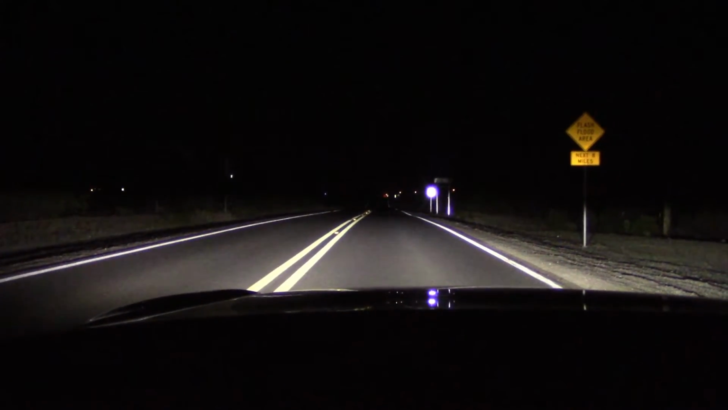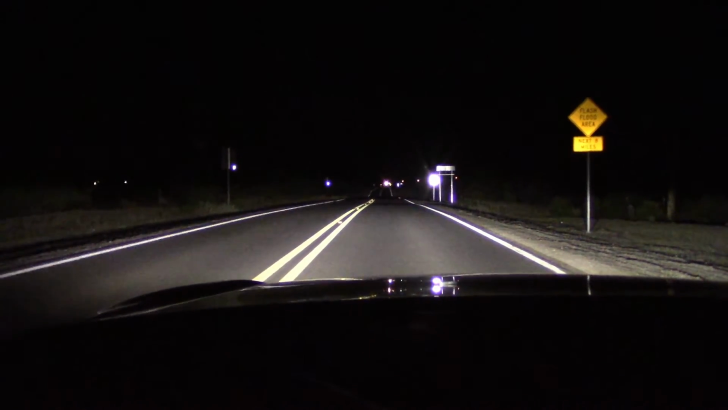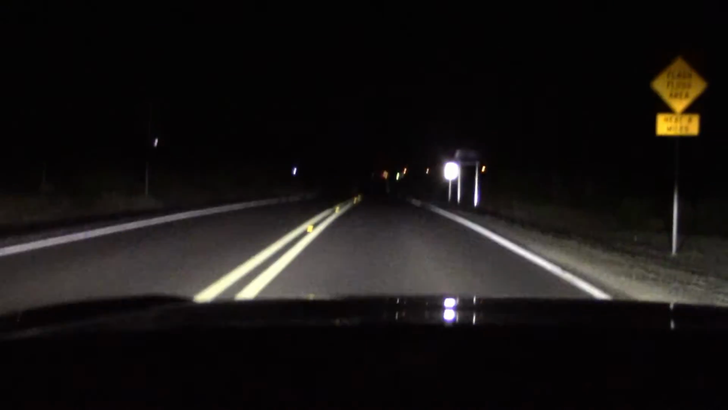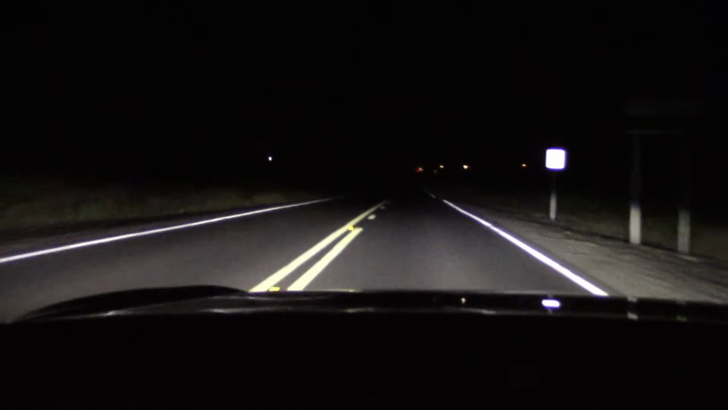Okay, let's take this out in the boonies and drive this the way it was meant to be. Lights up the road signs way down the road pretty good. Yeah, let's do it.